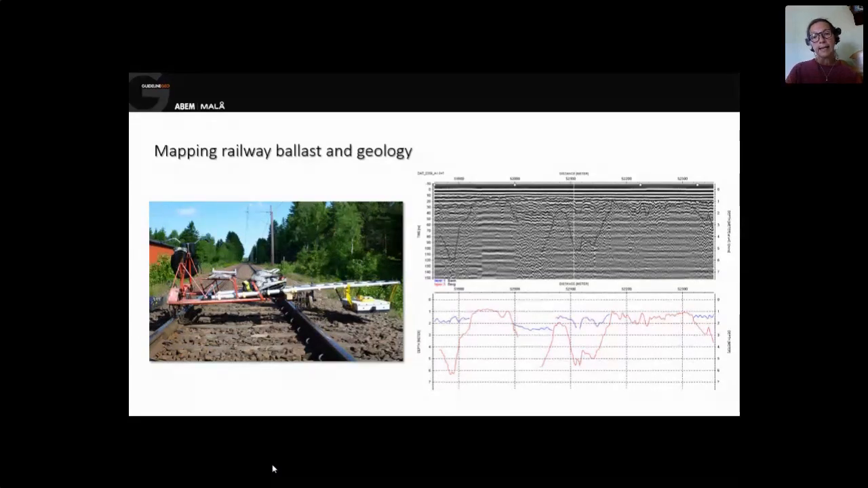In this case, they wanted to know the geology below the ballast, the embankment, because they were to change all the poles for the electrical wires, and they wanted to know if those were to be founded on bedrock or in soil. So the main purpose was to actually look at the geology below the ballast. But as an extra result, they also got the amount of ballast to check the quality of the railroad.